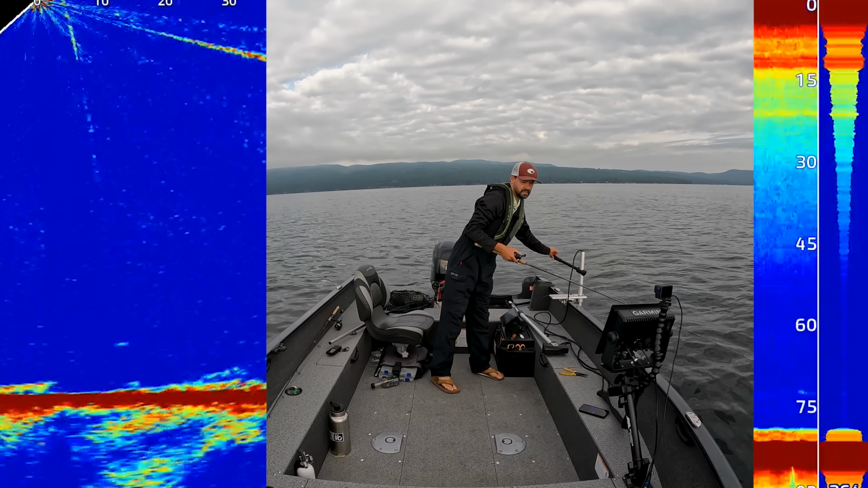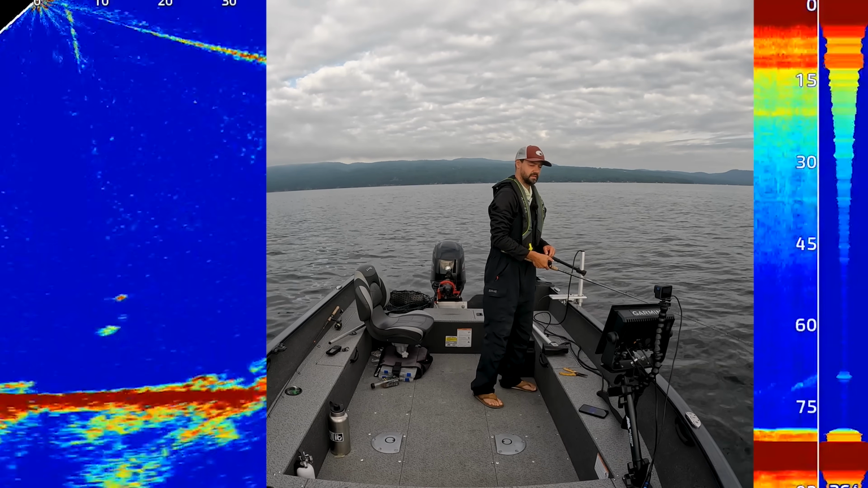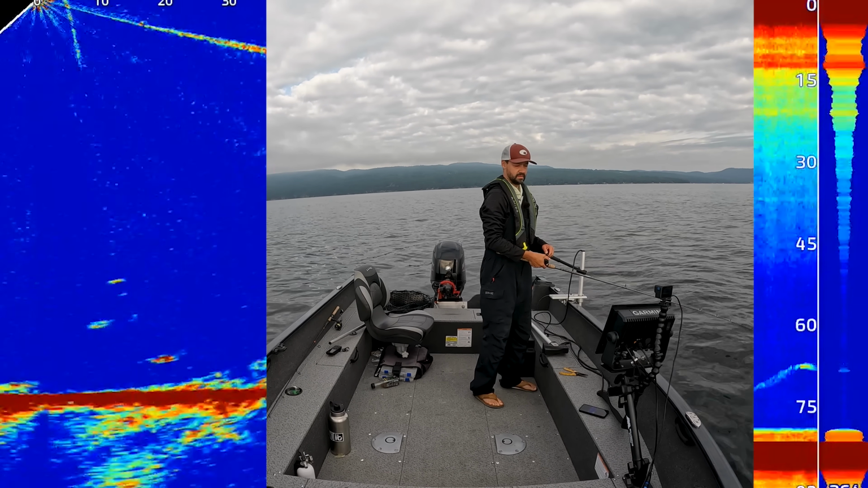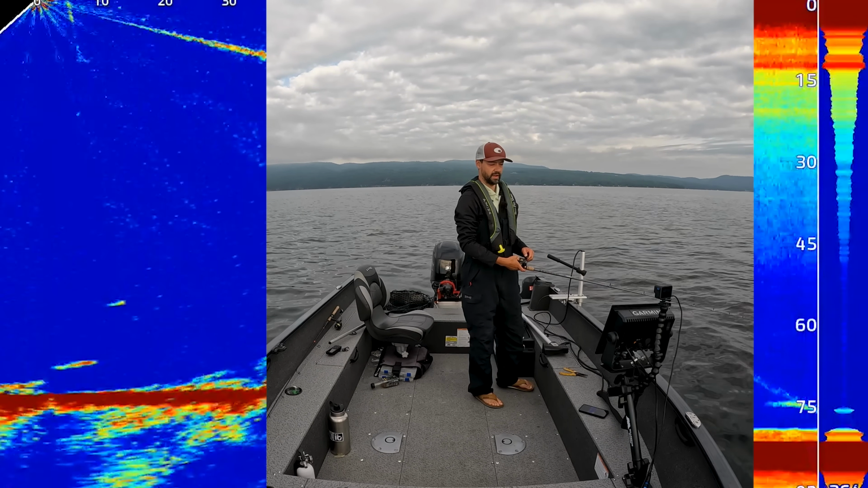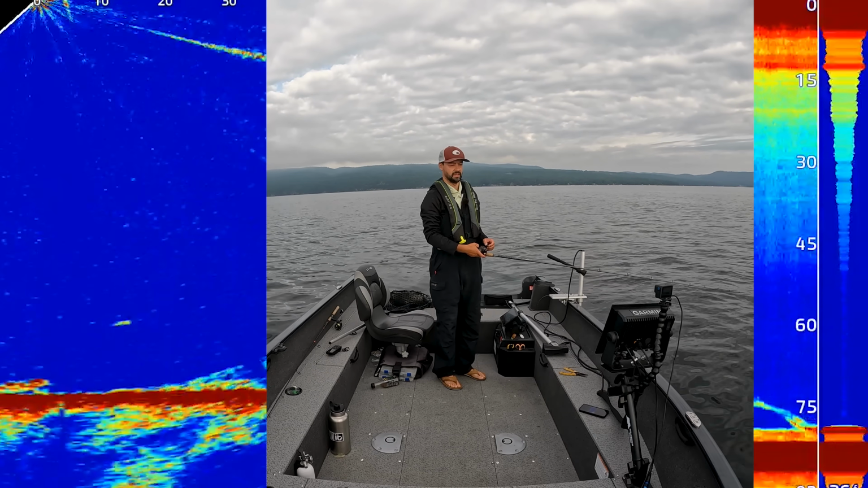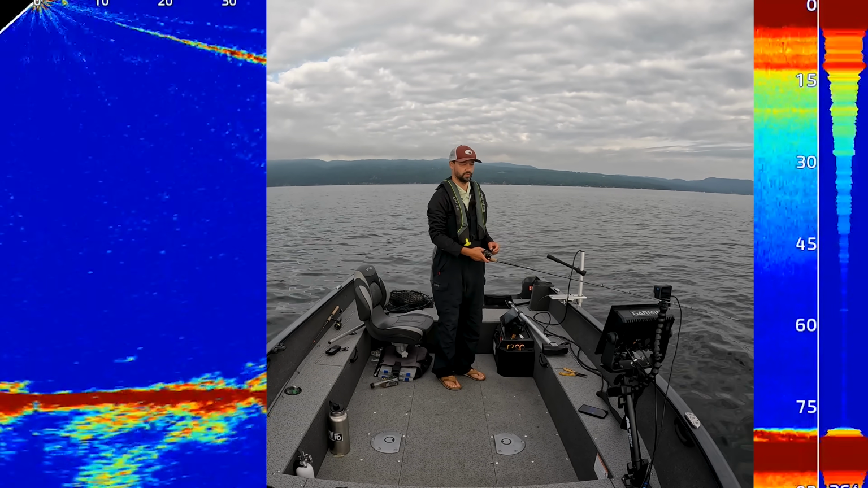So there's my jig. Here comes a fish, and here comes his buddy. His buddy just scared him away. I have seen bigger fish spook off smaller fish to get food. It's really cool to watch.